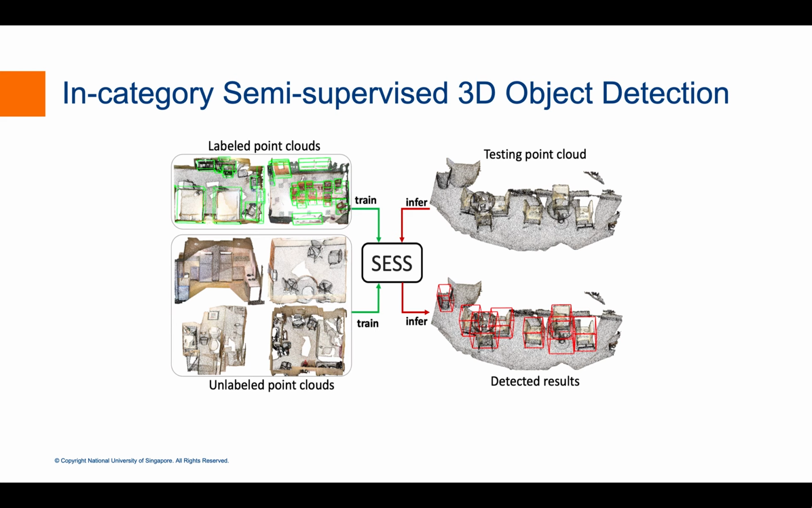In view of the potential of semi-supervised learning and the limitations in the prior work, we propose SESS, an in-category semi-supervised 3D object detection framework. Our in-category semi-supervision requires only few strong labels for each object class and works purely on point cloud inputs.